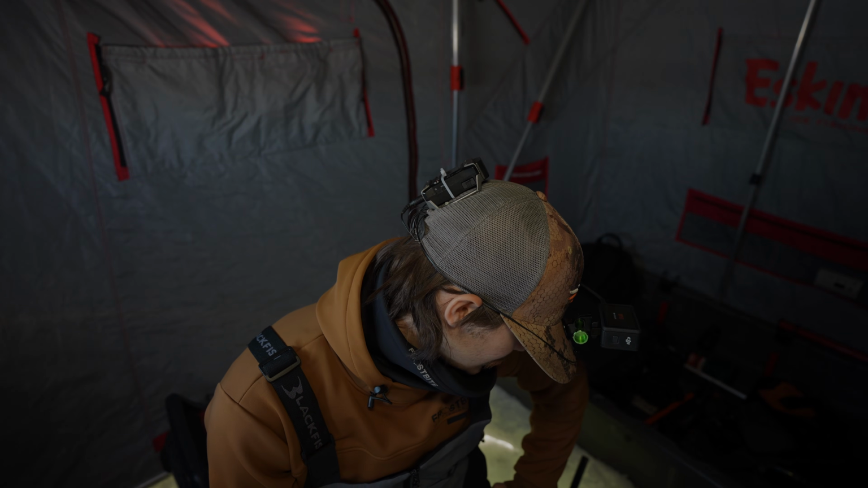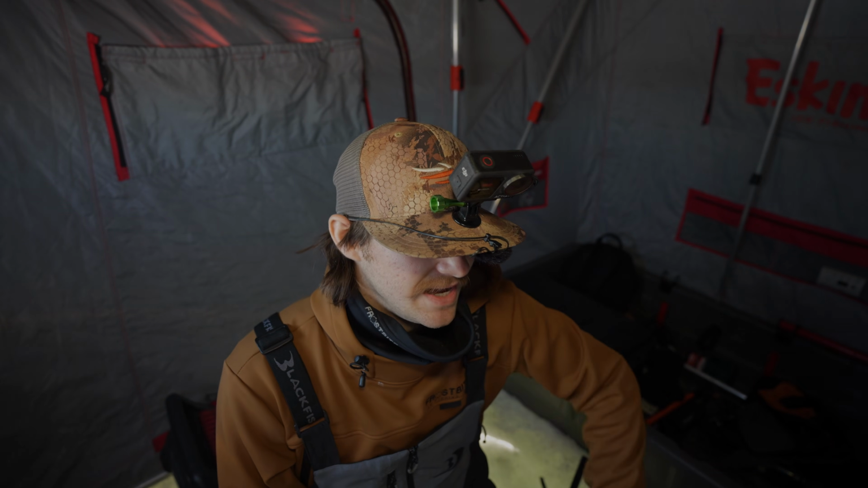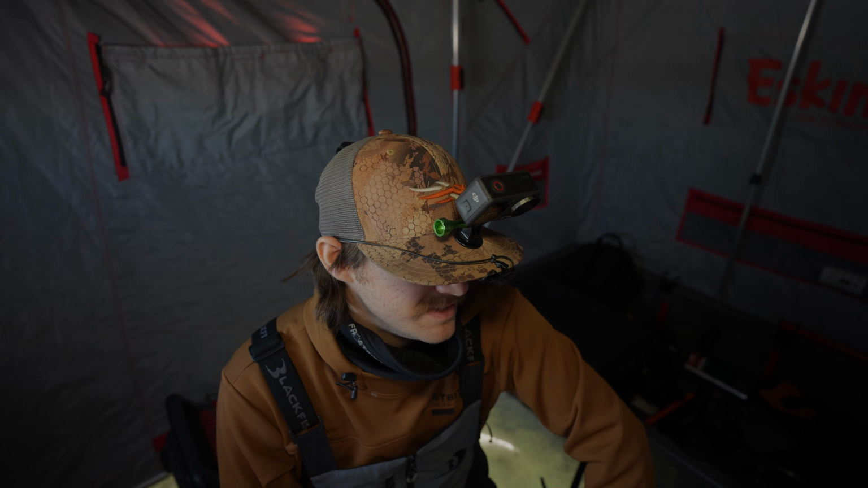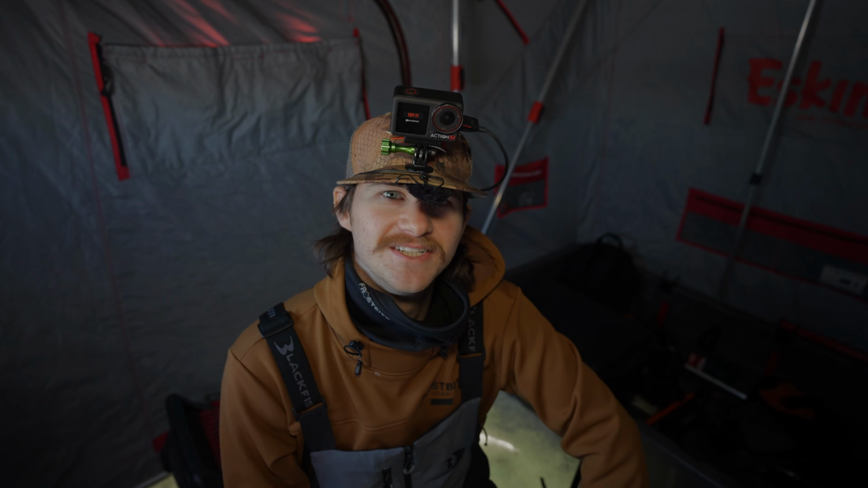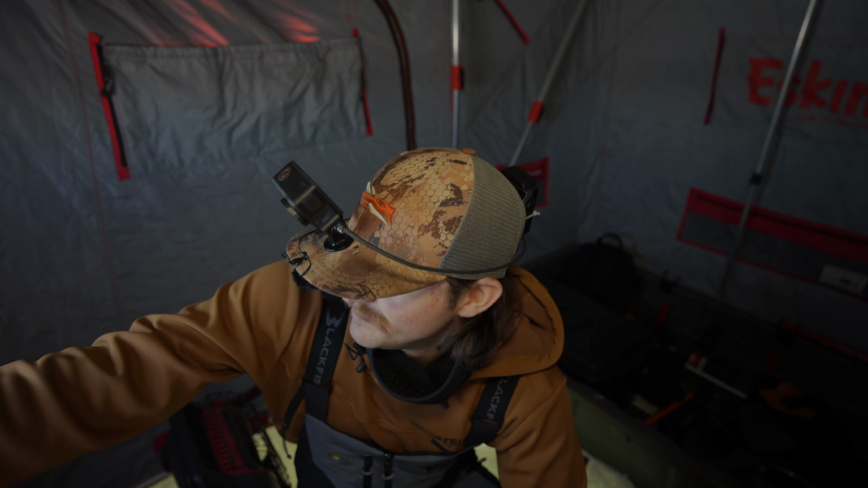For about 2 hours I didn't mark a single fish. And as soon as it started getting windy, all these fish started flooding in. I got one to bite. Had to be at least a 14, 15-inch crappie. It was a beauty. Just sadly, I should not have set up right on these trees.